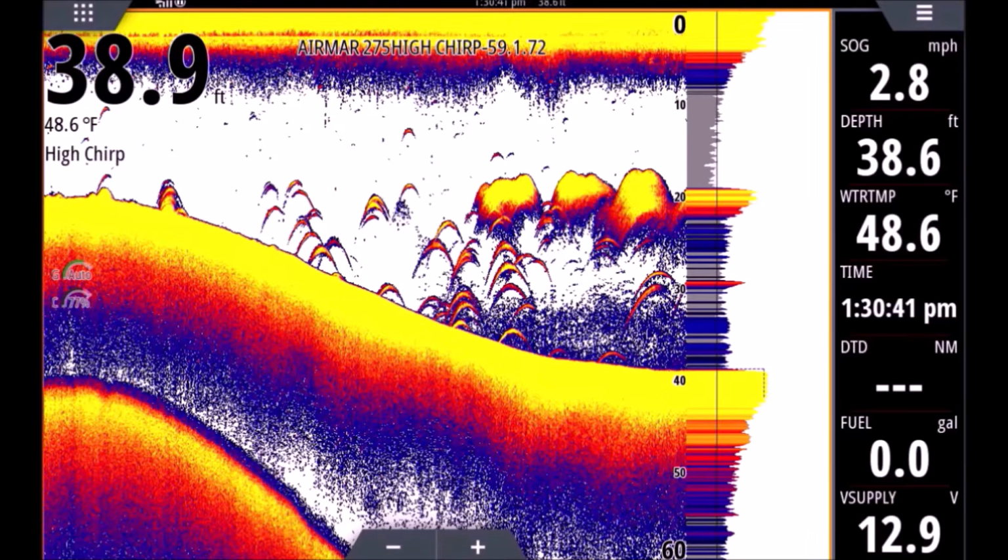They are there to feed. They're underneath the bait. You can see right here, they're actually touching the schools of bait. They're right up in there. And also when you see tight schools of bait like this, it usually means there are fish nearby, and these bait schools are really staying tight together.